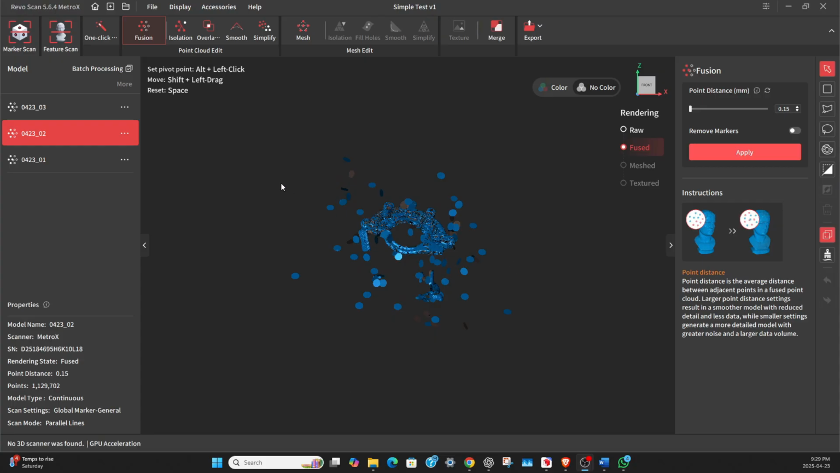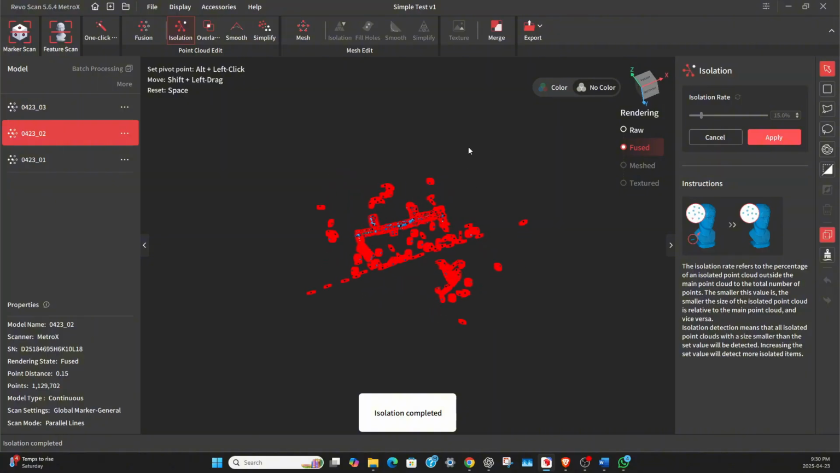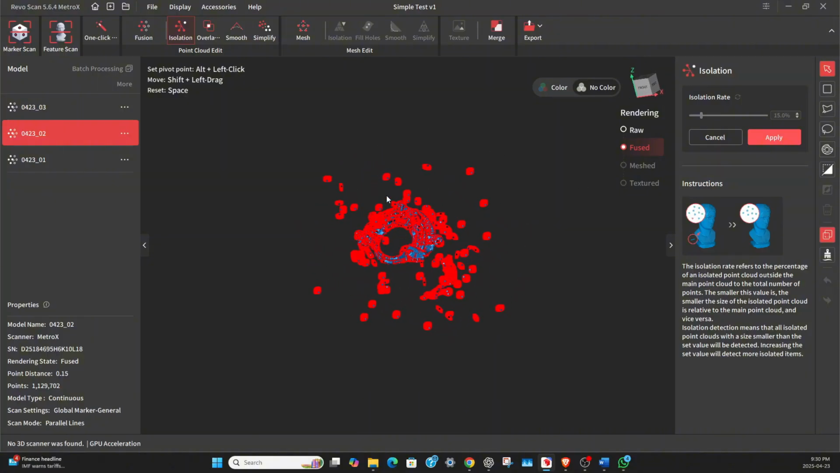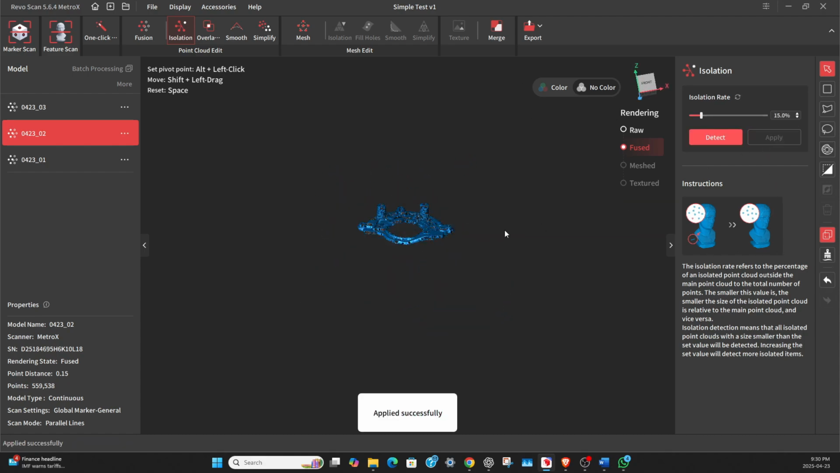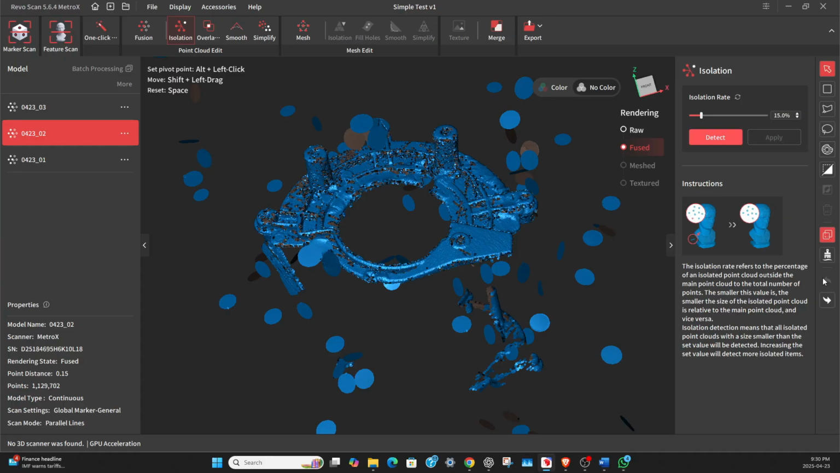Okay, so now that it's done the fusion process, we can do isolation, detect. So here we have a problem. We're going to lose absolutely everything if we do this. I'll show you. If we apply this, we got holes in our part, and it's not nice. We'll undo that, and we'll turn the detection down a little bit more. Try it again.